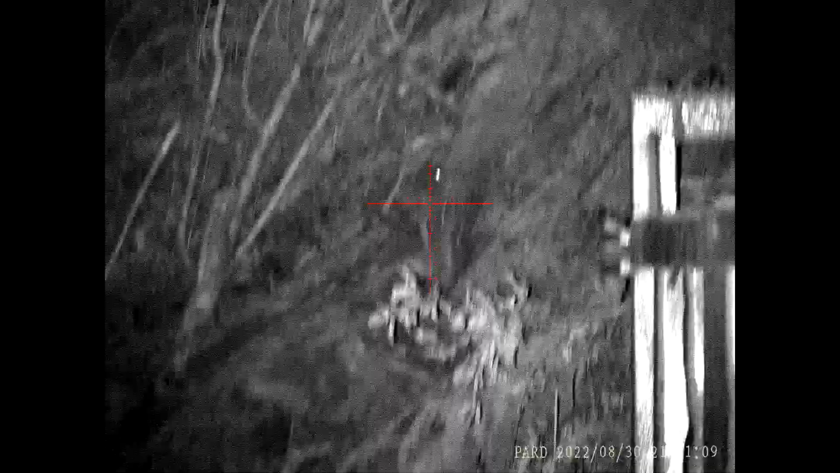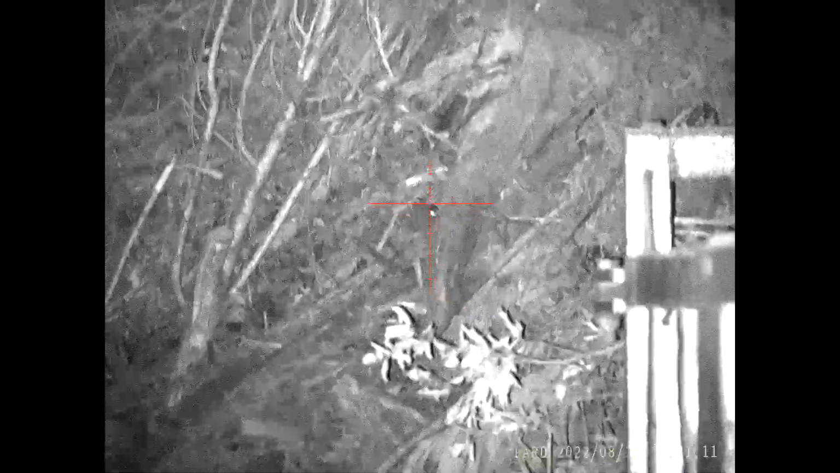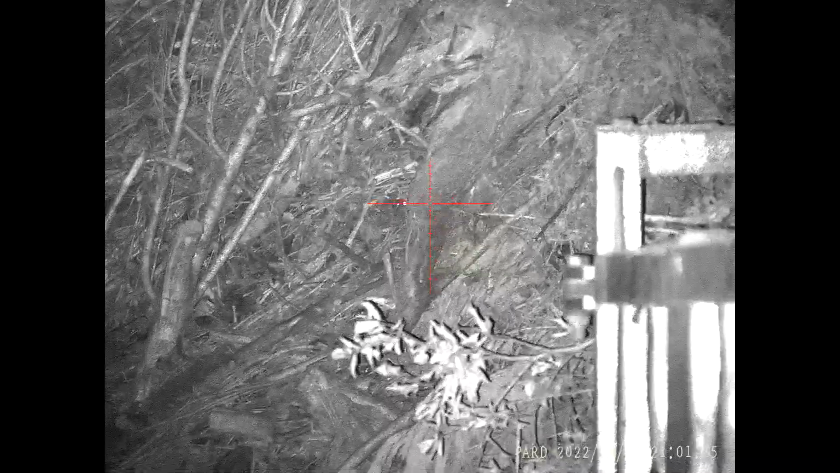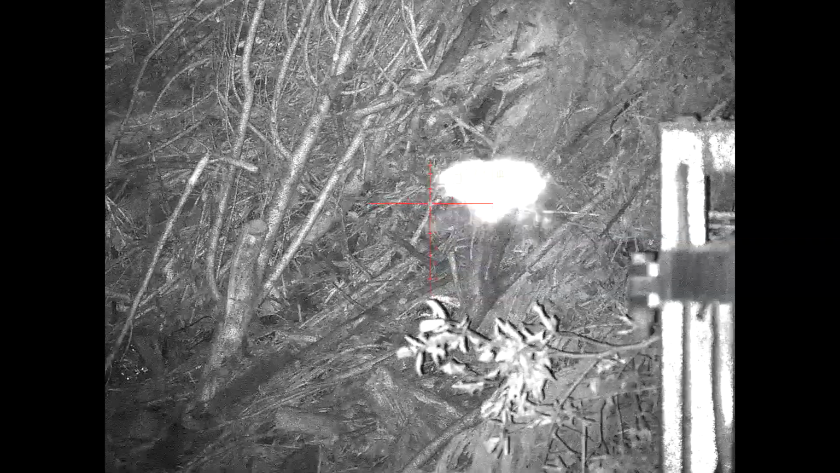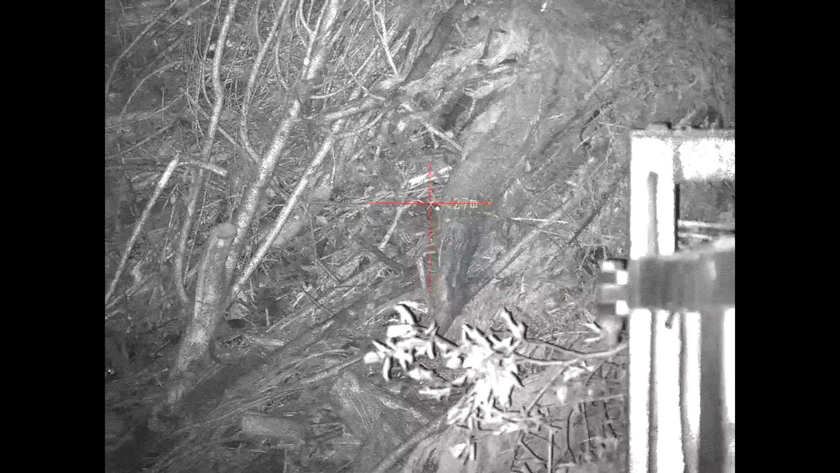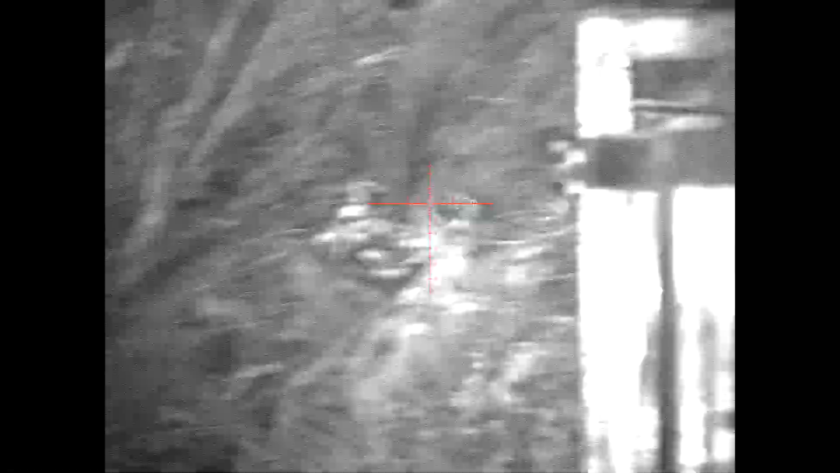There's one right in the middle of the wood pile. Wood pile? Dead centre. Oh, I can see an eye. I can see one eye. I can't see its whole head. Got it? Yep.